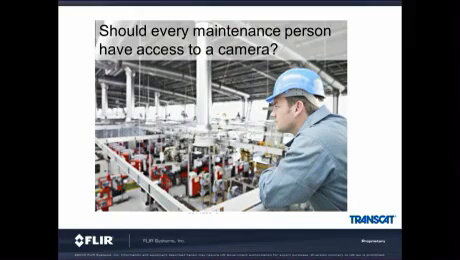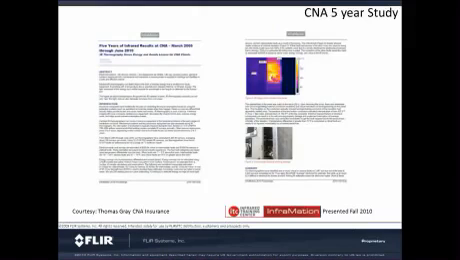So I've shown you over the last 25 slides a number of examples of where a thermal camera can pay you back. As a camera manufacturer, we've always said the camera will pay for itself very quickly. We've heard stories about the cameras paying for themselves the very first time they were used. While this is not always the situation, we do feel strongly about how quick a payback you can get.